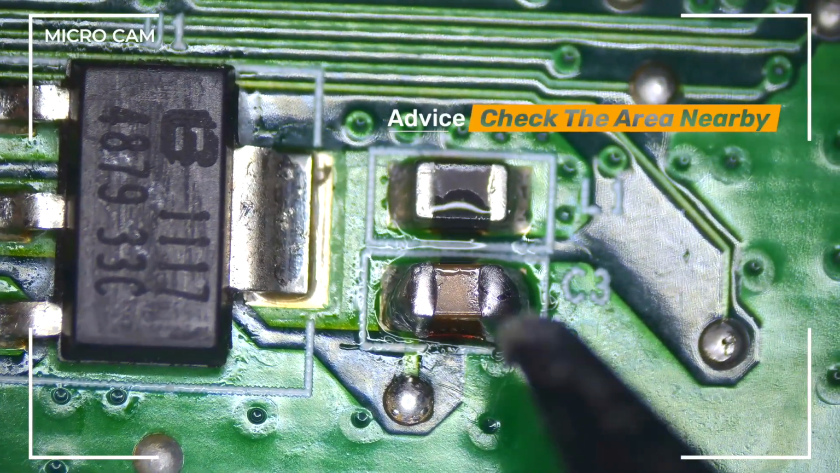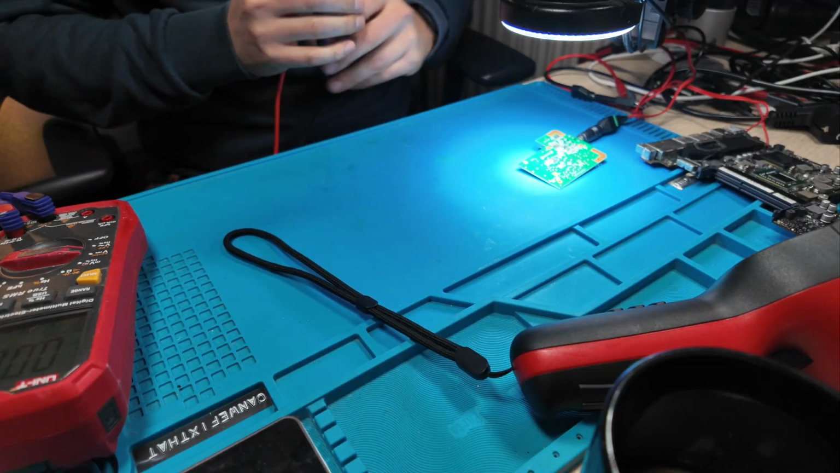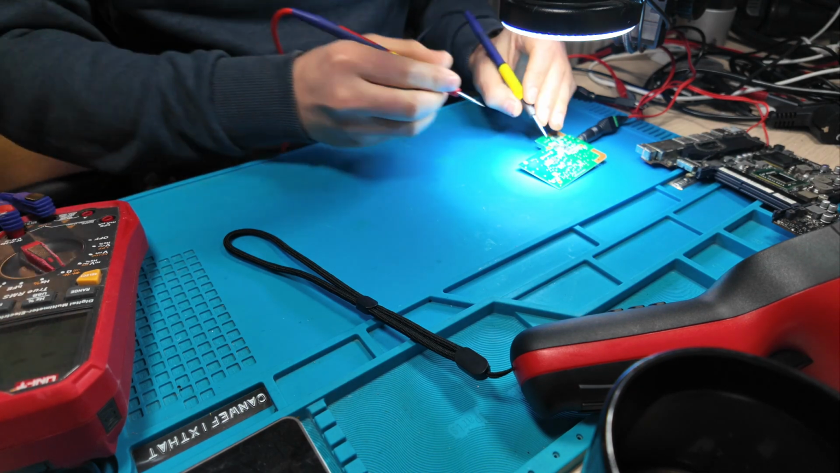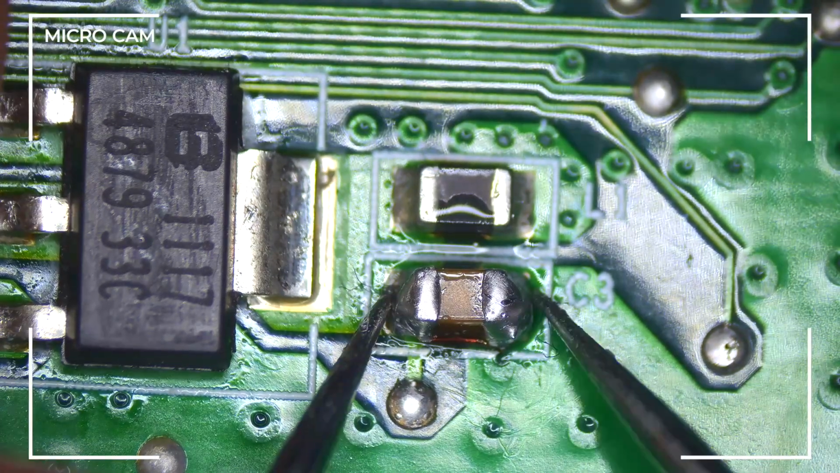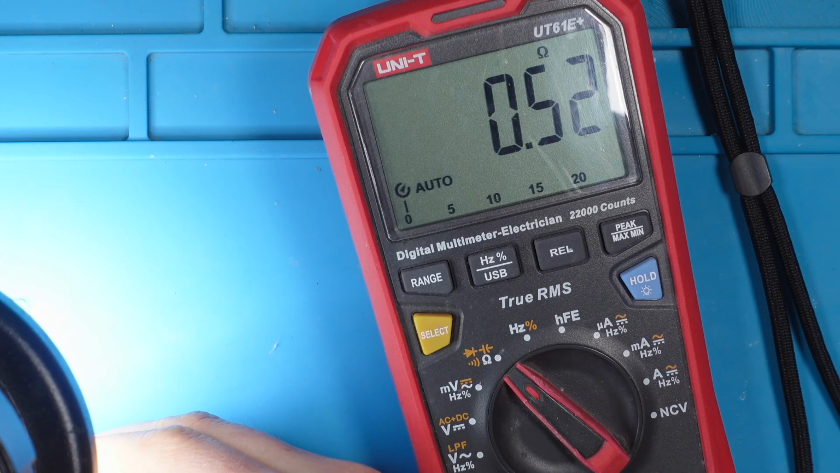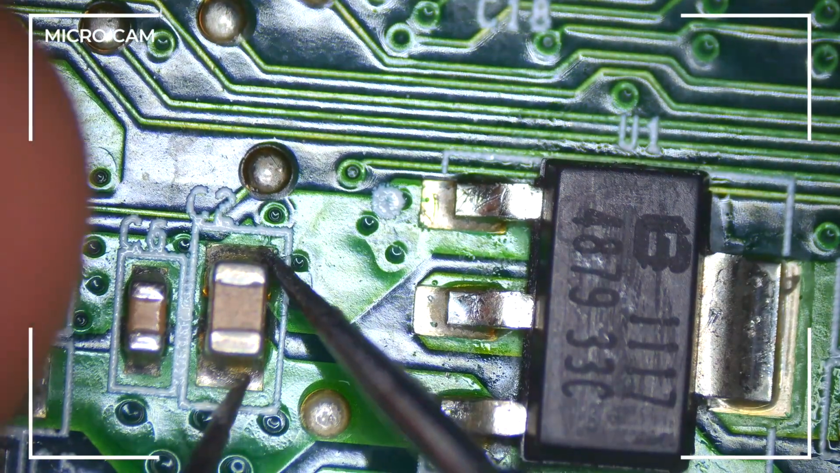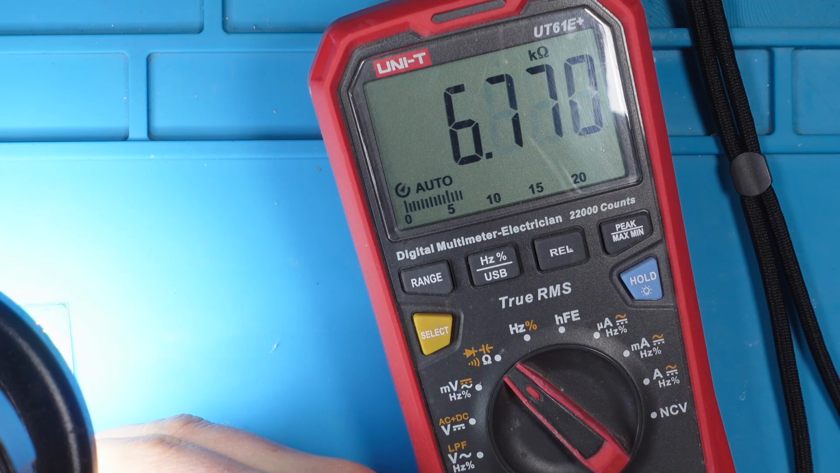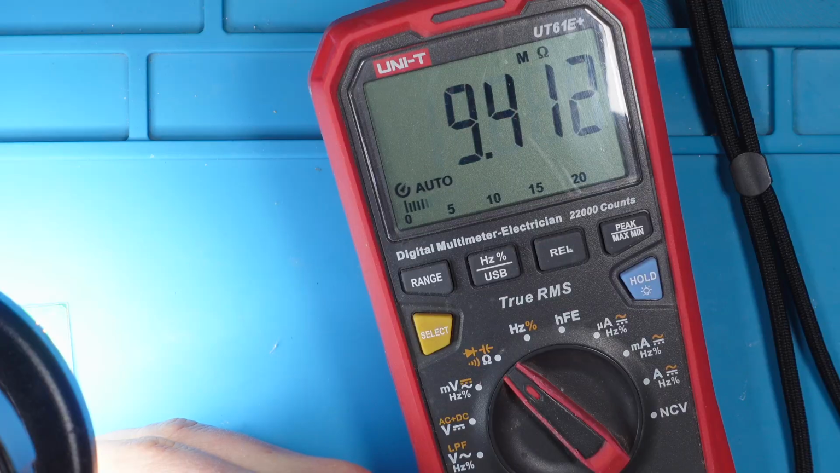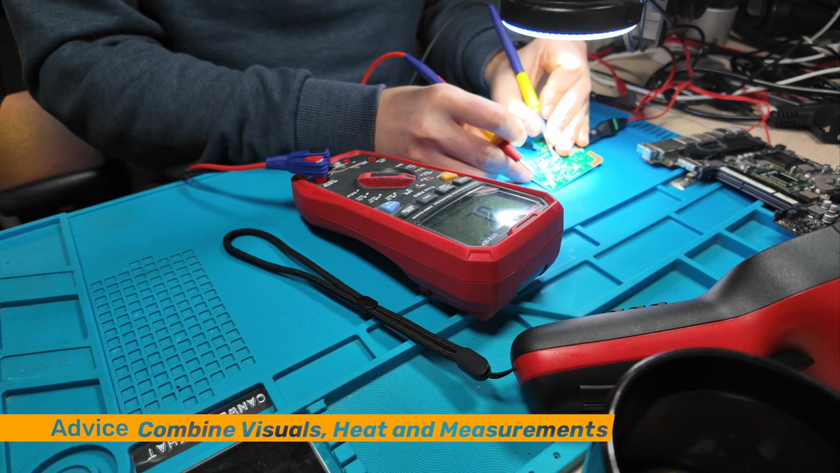So, okay, as we now know that this capacitor is defective, let's have a look. I will disable the power lab supply for a moment and let's measure this capacitor. So not only this one is shorted, everything on the line is shorted. So that's why a thermal imaging camera can be very helpful. And we see here that's not shorted, so that's fine. So it's always a combination with the multimeter, your eyes, and your experience, of course.